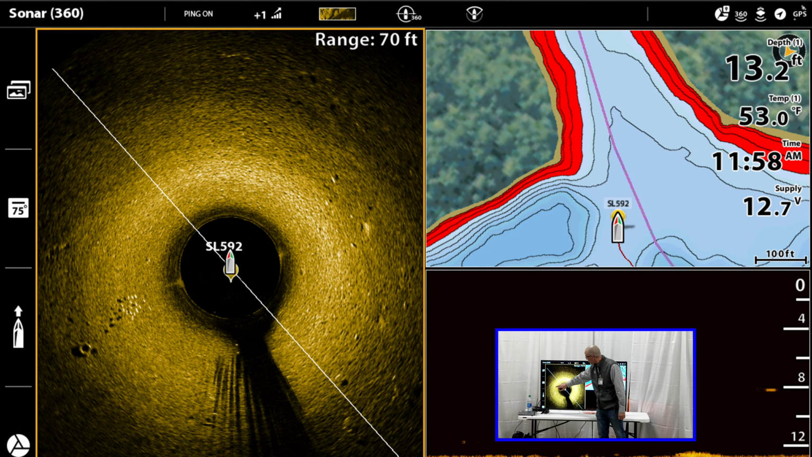I pushed the sensitivity up just enough to where you could see the hard bottom, where it started to really show some hard bottom. And then with that water column sensitivity bumped up to 1, now you can see how the fish really started to stand out, and I could look at those fish and start picking those fish off. I was actually using the shaky head during this time and was able to catch. I caught fish for about 45 minutes doing this.